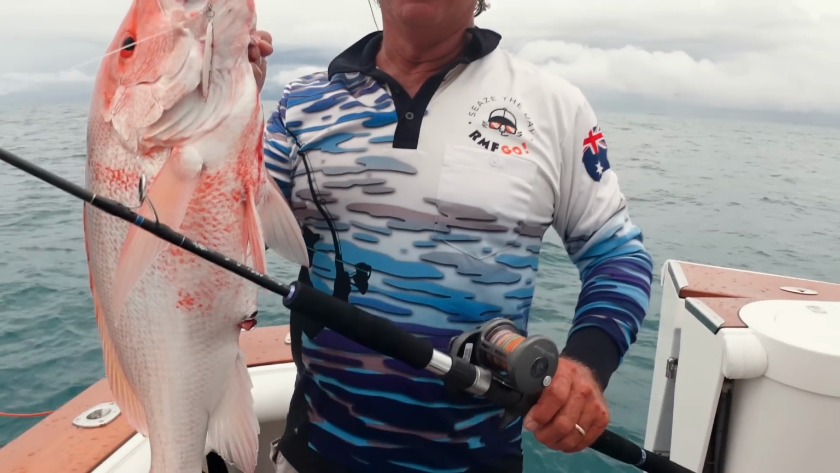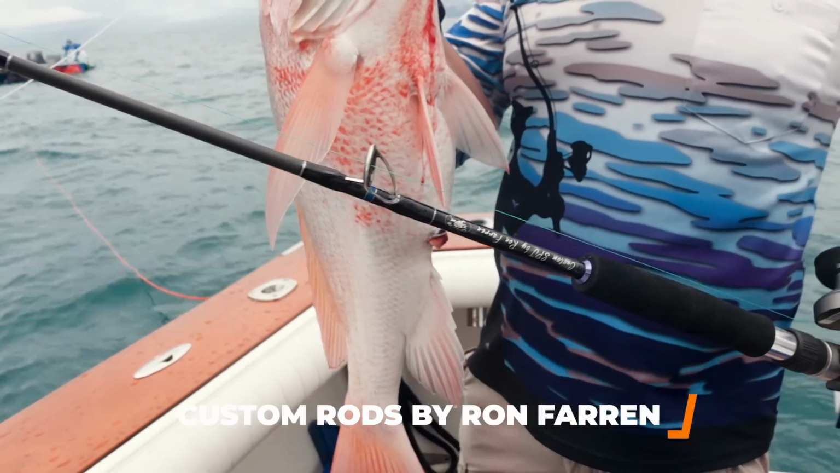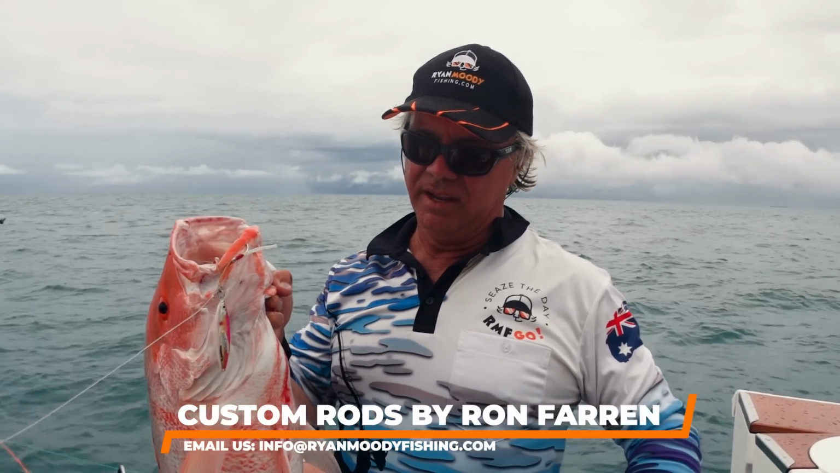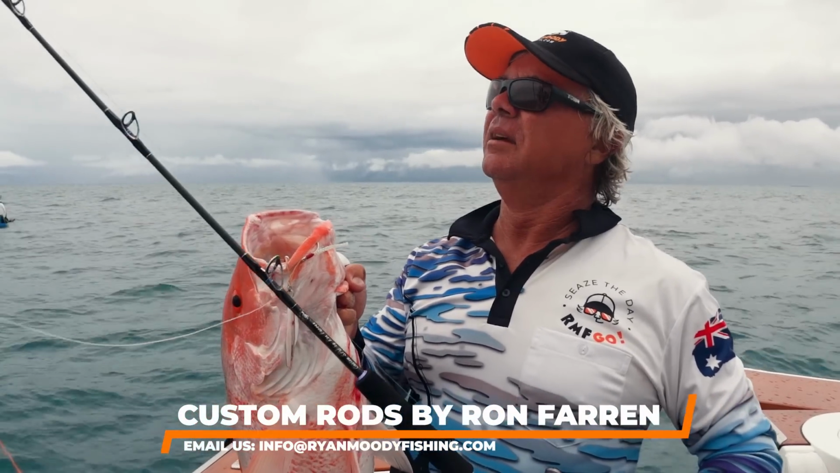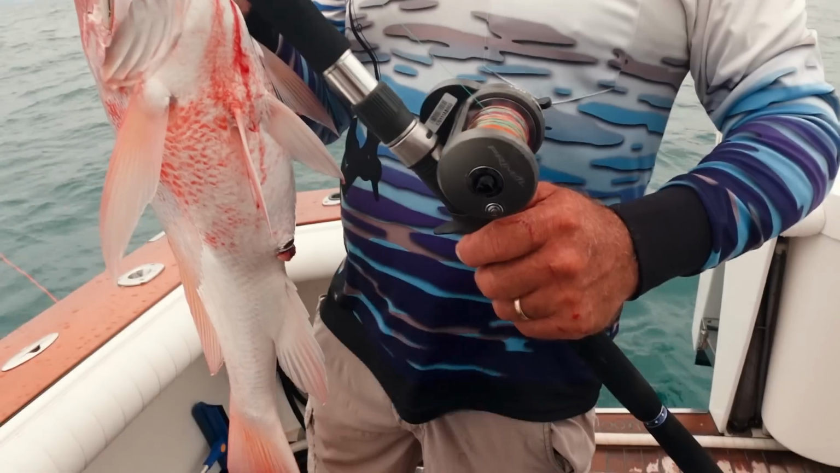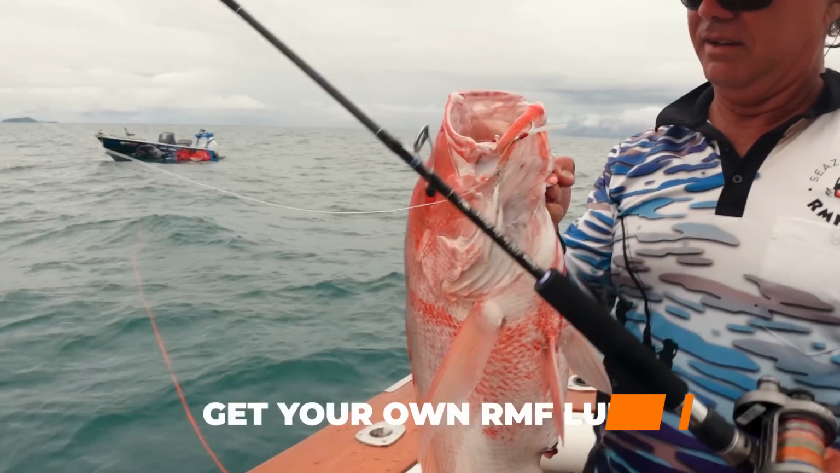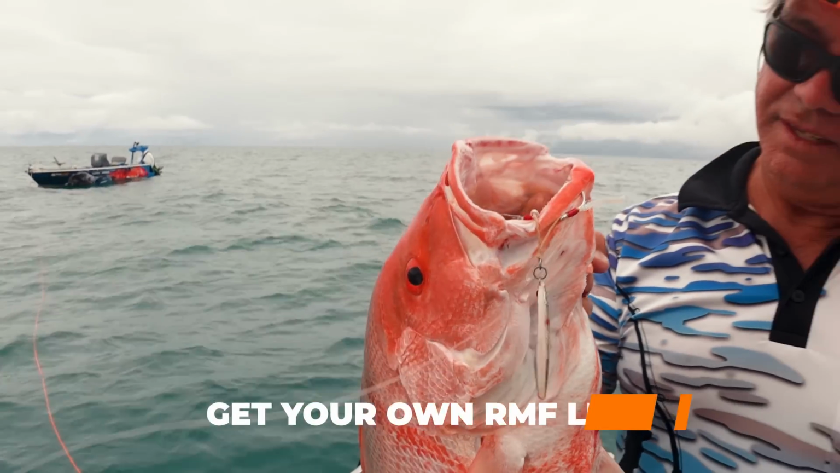Nice, Nanny. And everyone asks what gear you're using, so this is Ronnie Farron's blanks. He's just getting them out of the country. They're Japanese nano carbon, brilliant blanks, I love them. Custom made. They're not the cheap thing you're going to find at Kmart or whatever. They are expensive, but wicked. You can get them in our shop. They are tops.